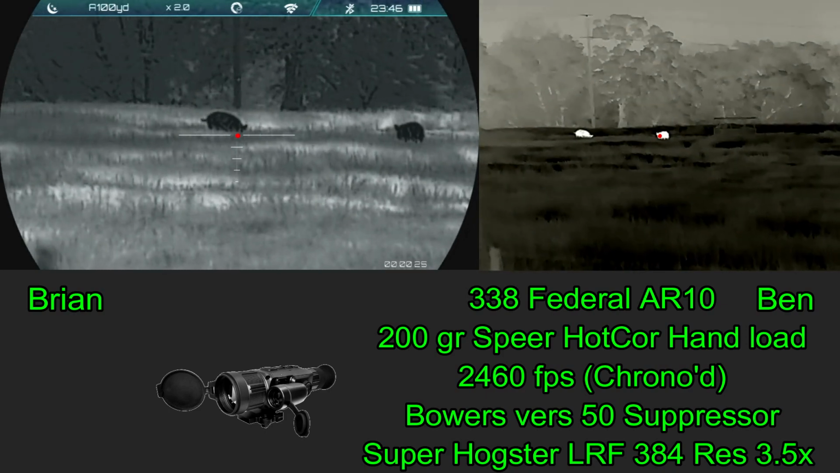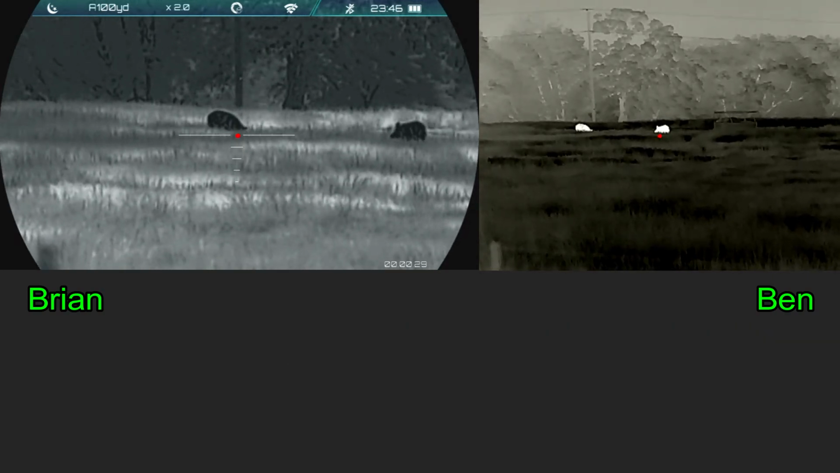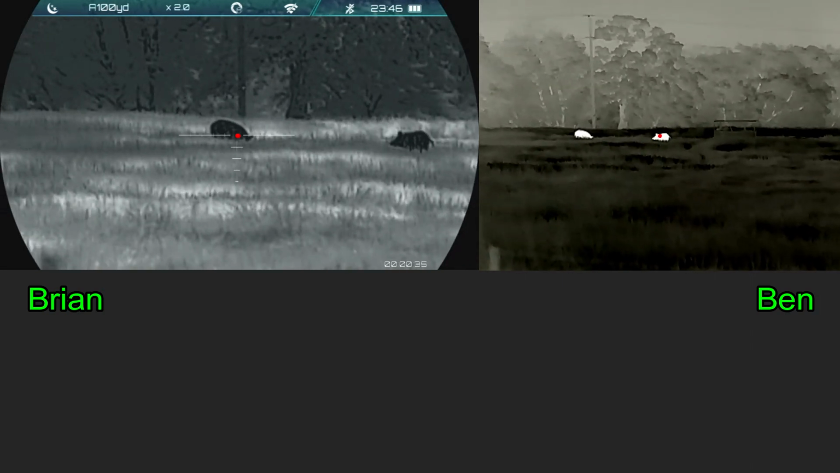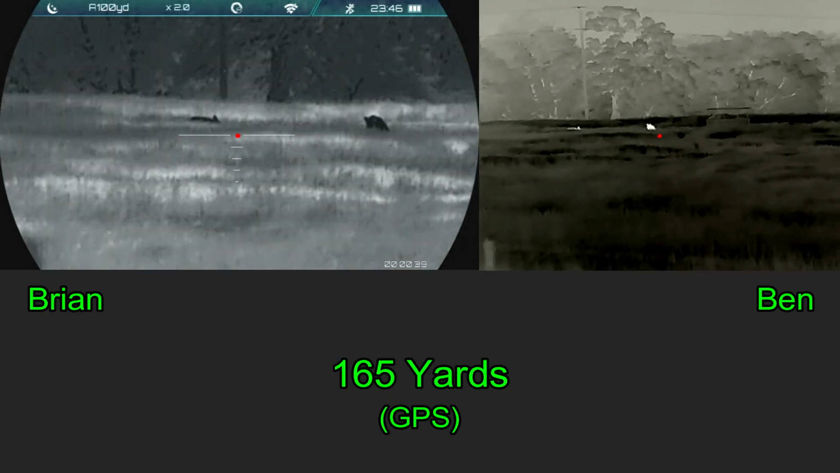And he is getting video and distances through his Super Hogster LRF. Two hogs and two shooters. I'm on the left, so I'm going to be taking the hog on the left. Ben's on the right. I'll take the hog on the right. 3, 2, 1. My hog goes down.